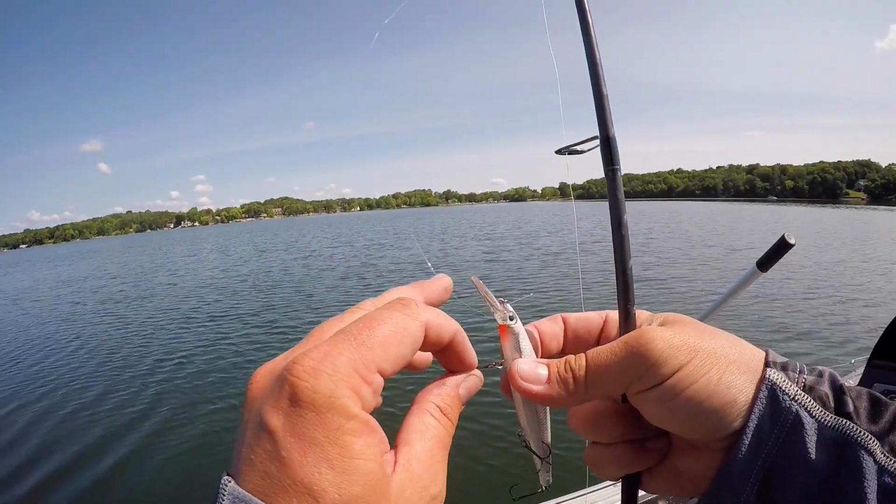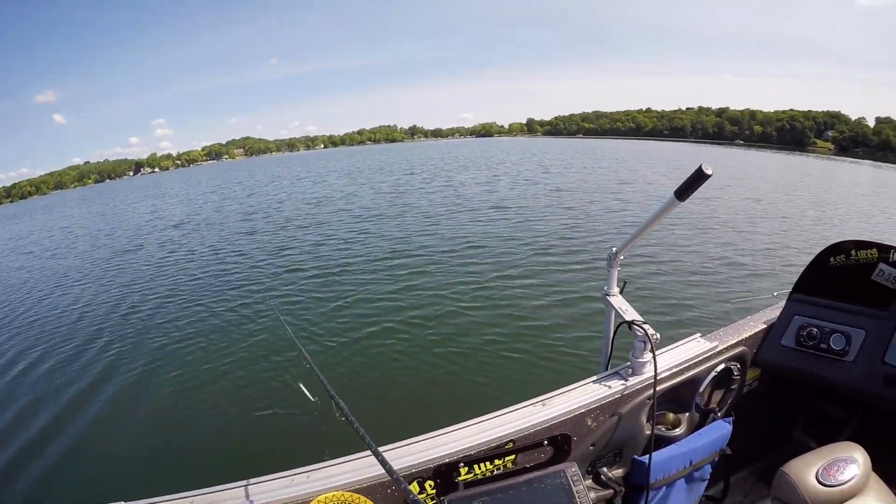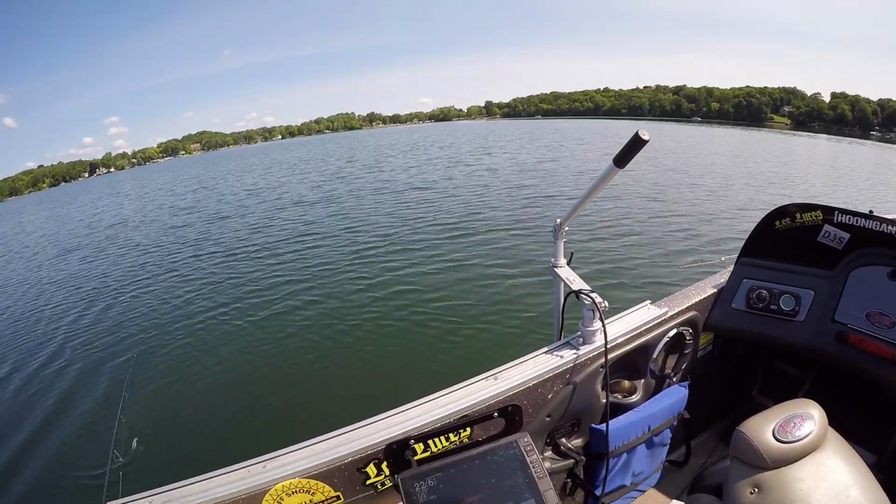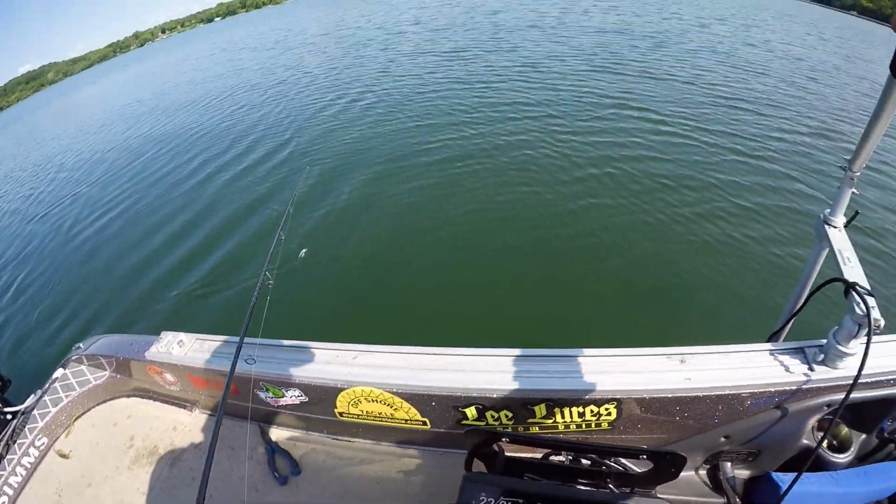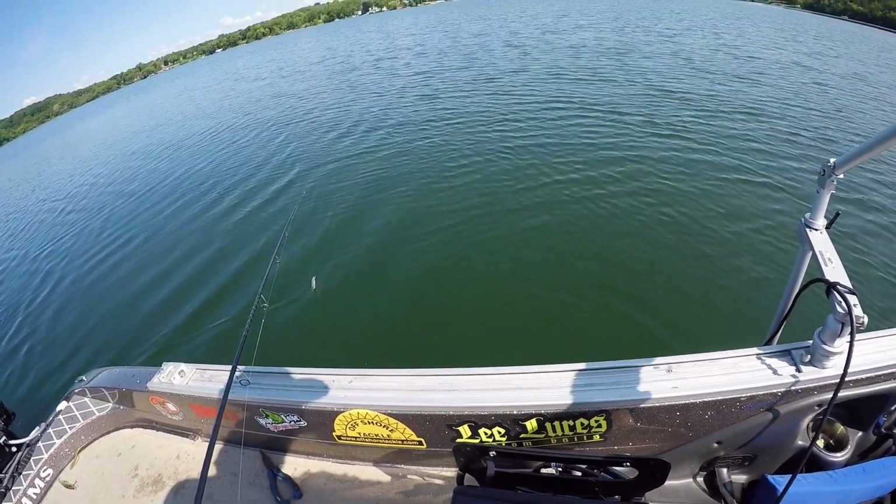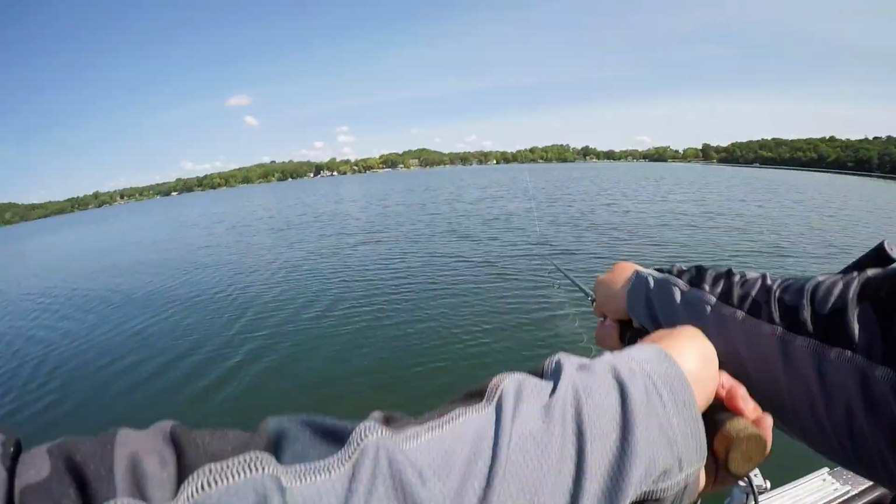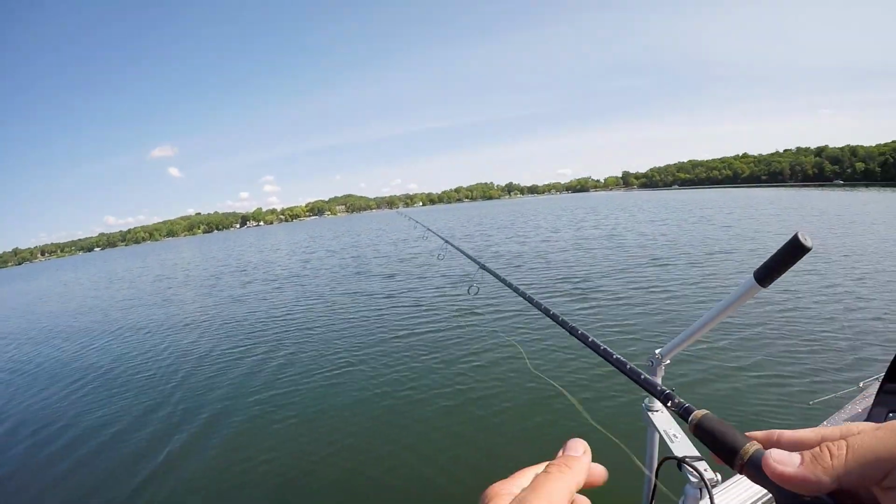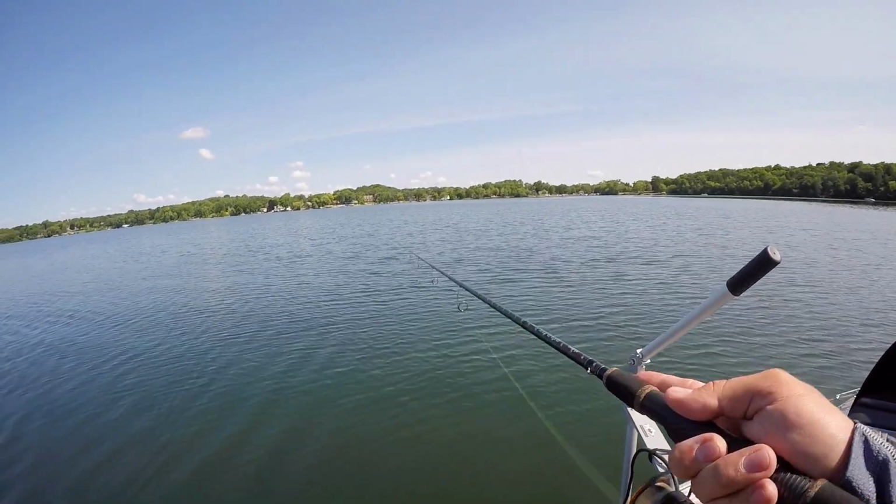All right, so to find these fish, guys, this particular lake that I'm on has a tremendous amount of suspended forage in it. I know that from years and years of fishing here. Typically you put the boat in 20, 30 feet of water, you will mark tons of bait.